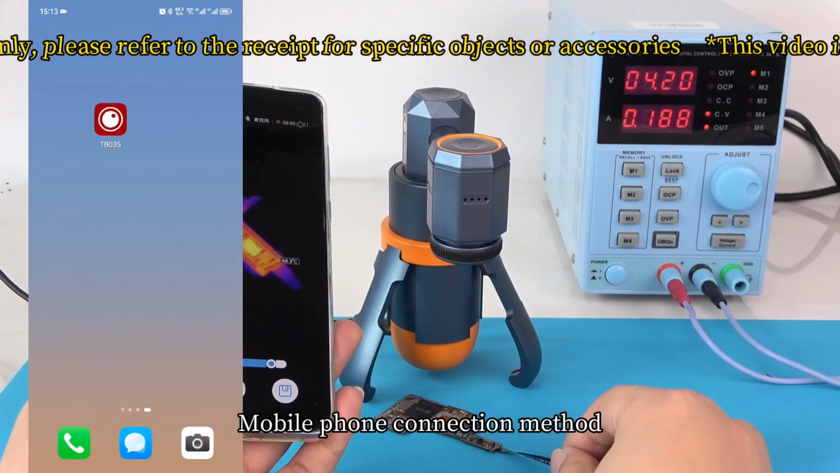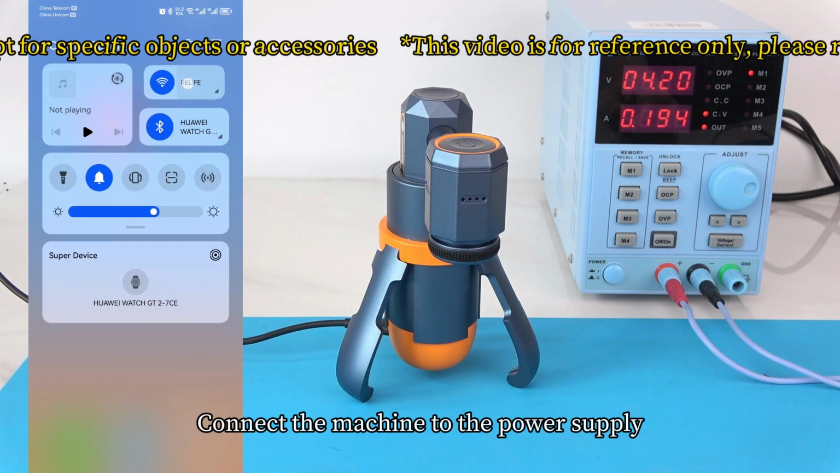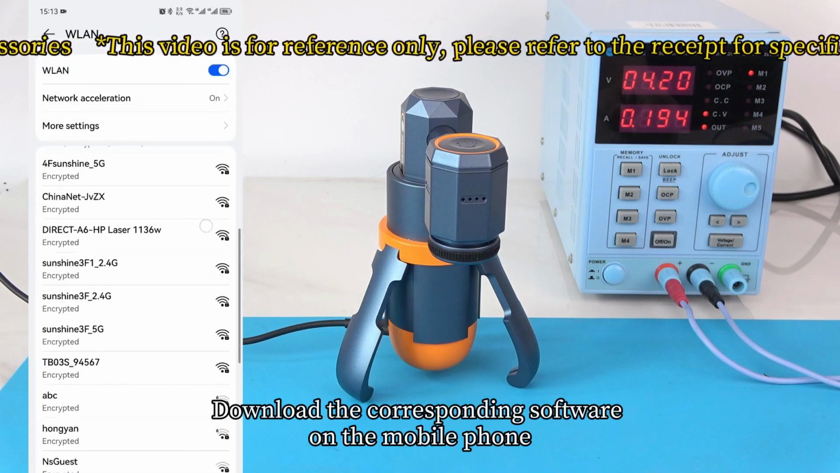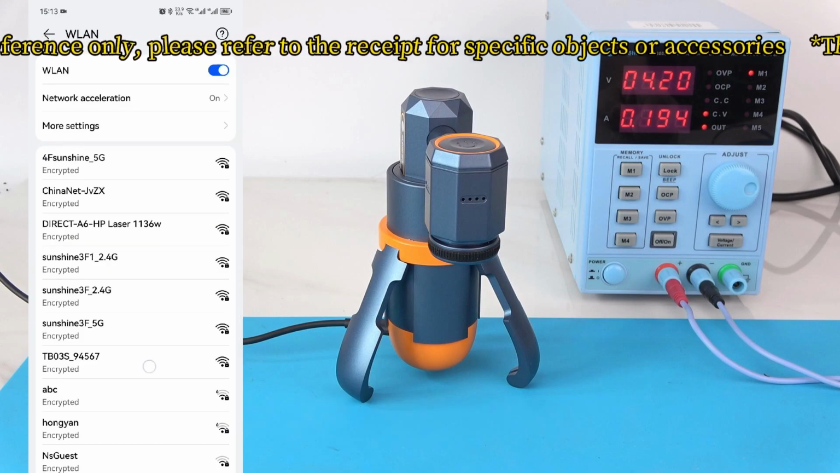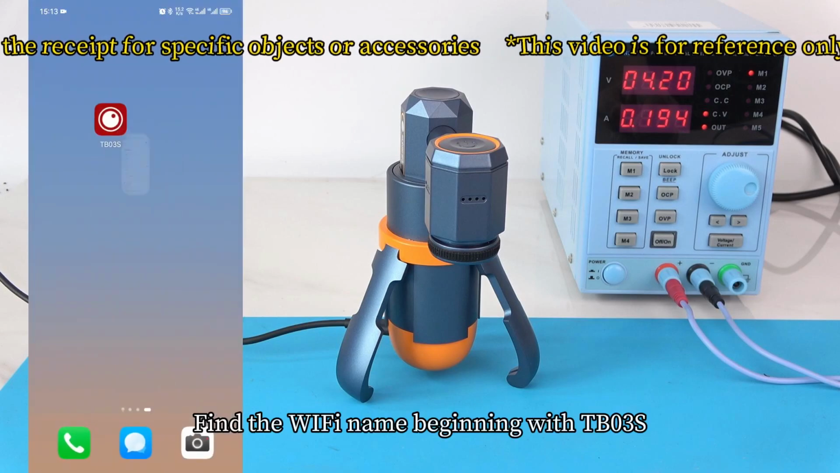Mobile phone connection method. Connect the machine to the power supply. Download the corresponding software on the mobile phone. Open the phone's Wi-Fi settings. Find the Wi-Fi name beginning with TB03S.